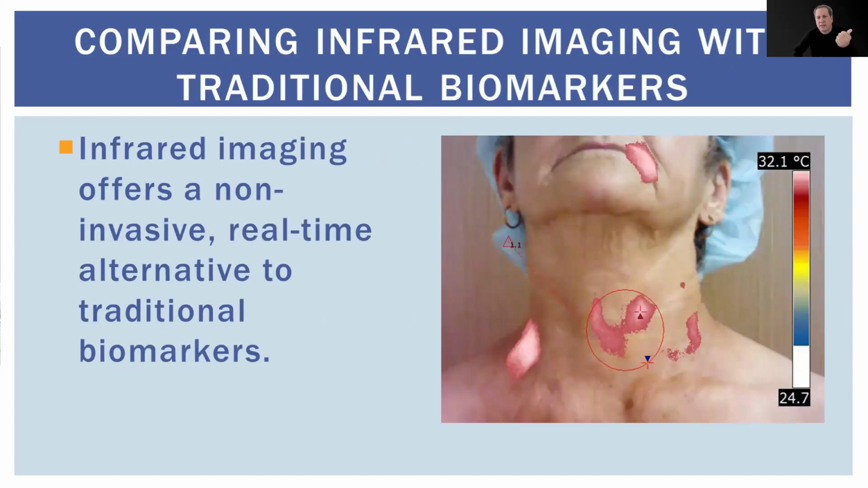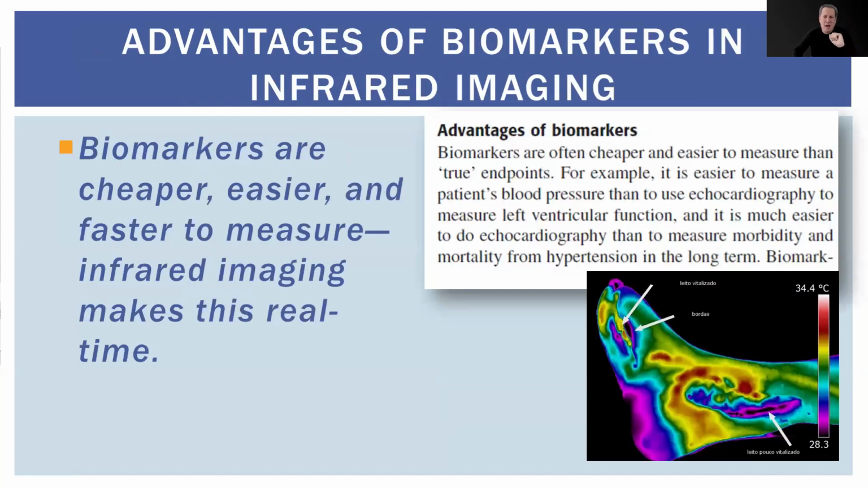Compared to traditional biomarkers like blood tests or biopsies, infrared imaging offers a non-invasive and real-time alternative. While biomarkers like serum TSH or autoantibodies require lab tests, infrared imaging allows us to see what's happening in the body immediately, making it perfect for point-of-care diagnosis instantly. Biomarkers are often cheaper and easier to measure than true clinical endpoints. So most biomarkers are cheaper and easier, and infrared imaging is a very cheap and easy biomarker.